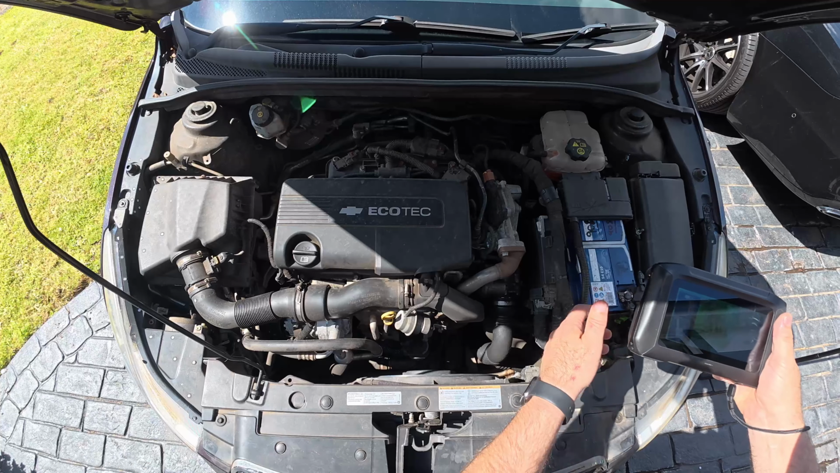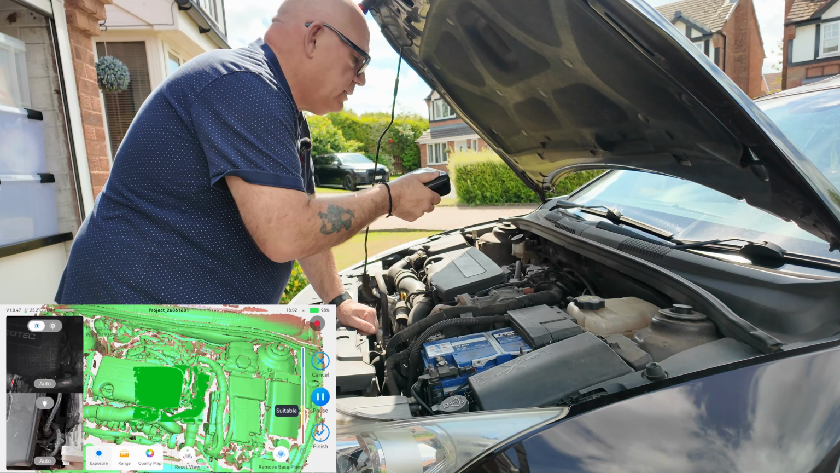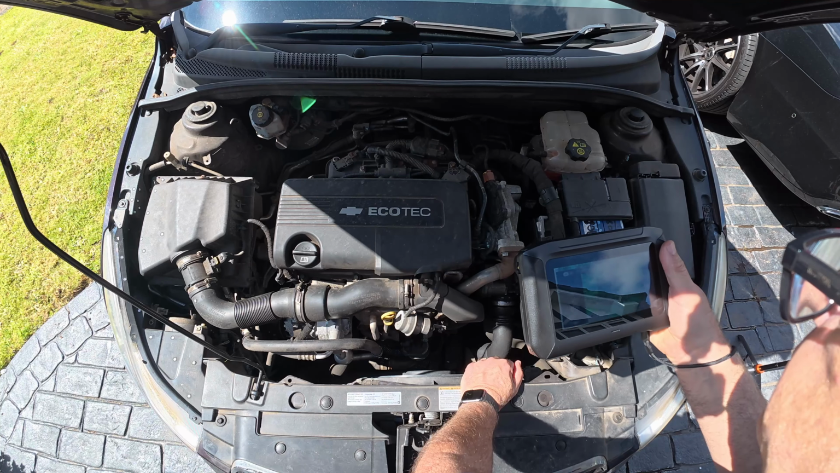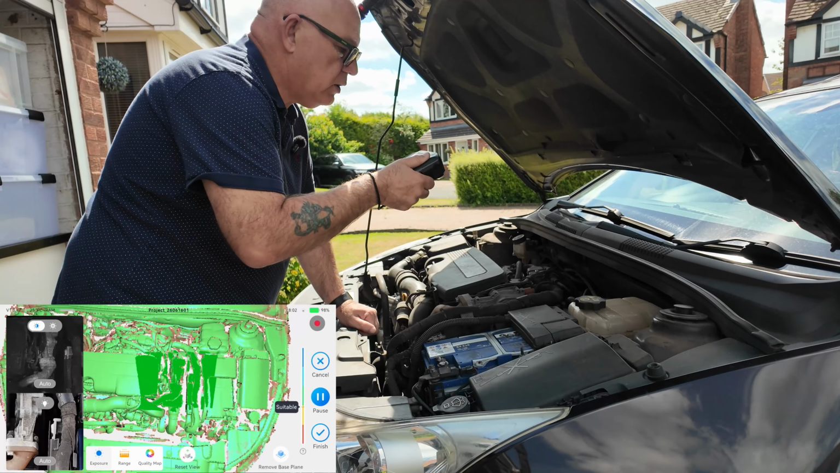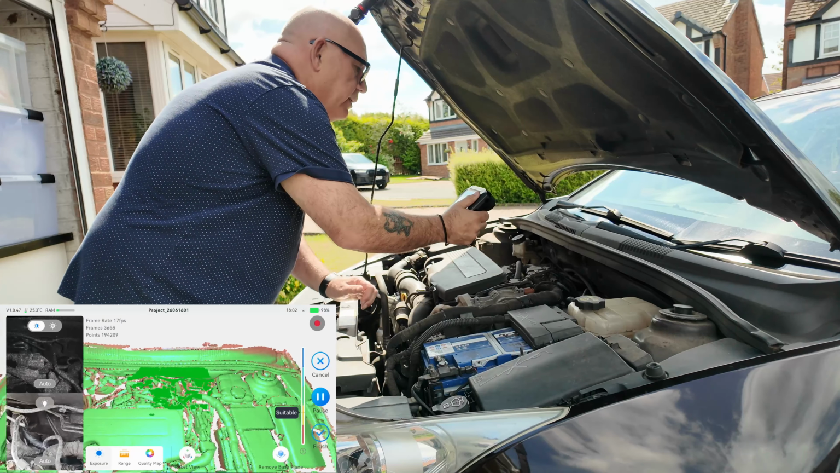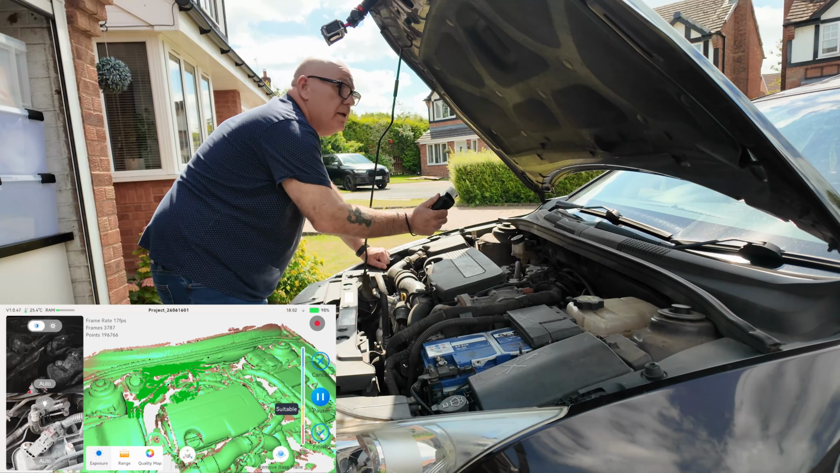Okay, so I've got a good overview of this now. It's not very green on that bit there, is it? See how it went red then? And that went red because I've got too much of this centrepiece in, the Ecotech bit, top of the rocker cover, because it's got no features on it. I'll try and keep the pipe work in at the same time. Okay, so let's come down to a bit of an angle now then. Let's see what I can get underneath there.